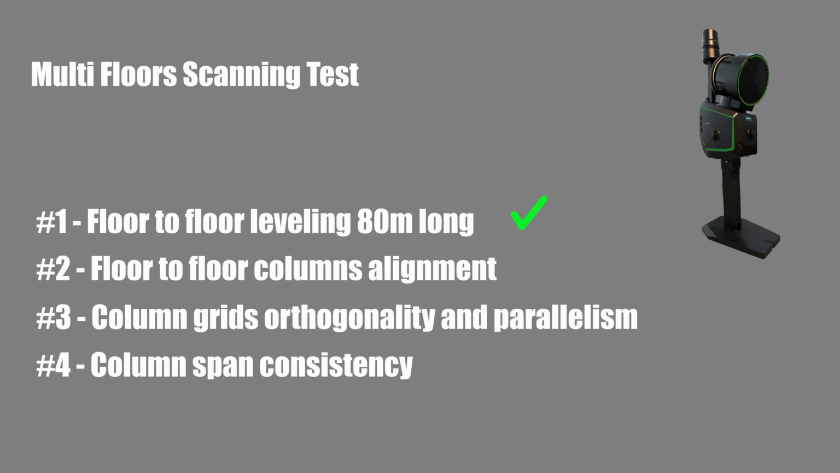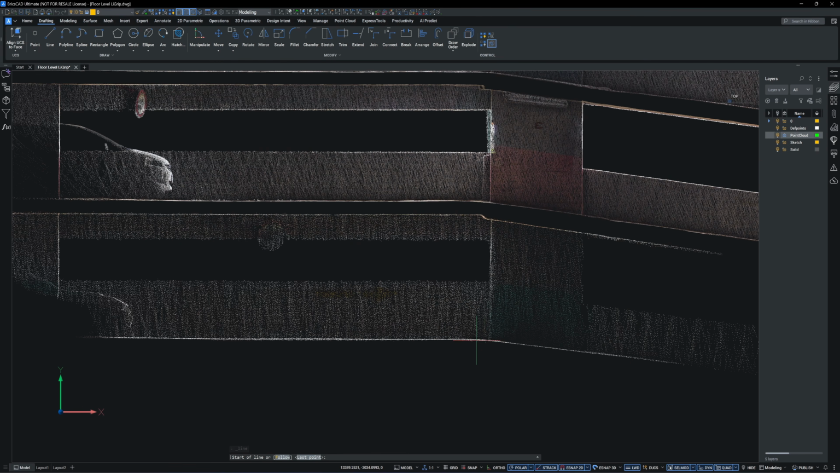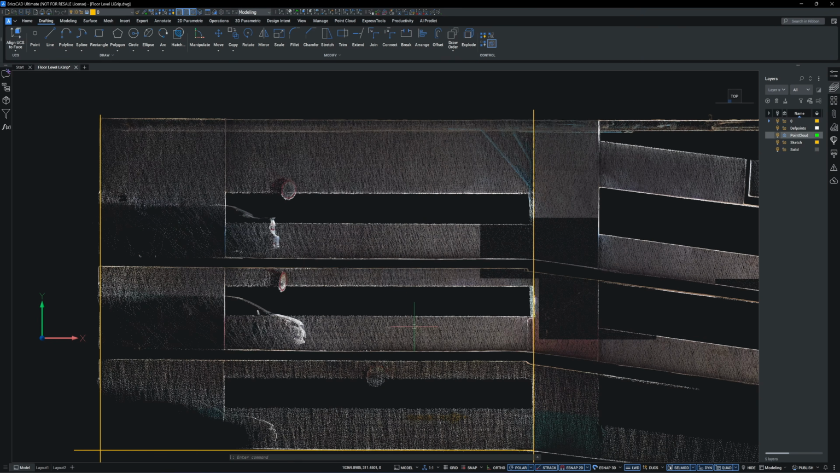For the next evaluations, item 2, 3, and 4, I will model the entire parking structure. If there are errors, they will become evident during the reverse engineering process. I'll begin by creating the floor lines on this side of the building.